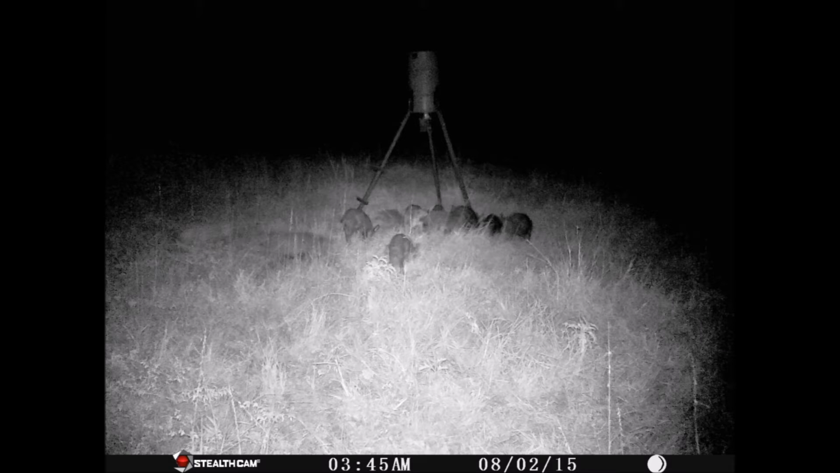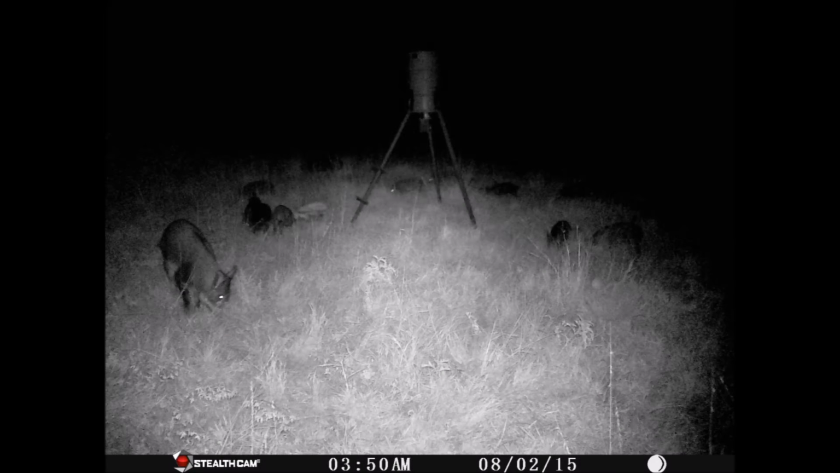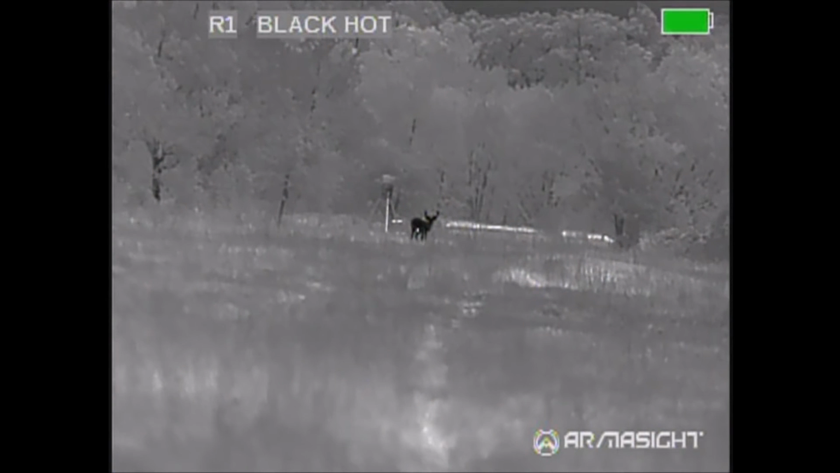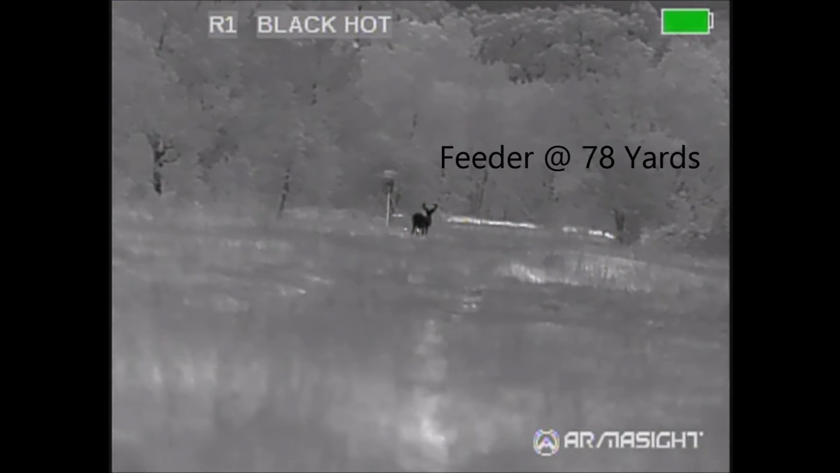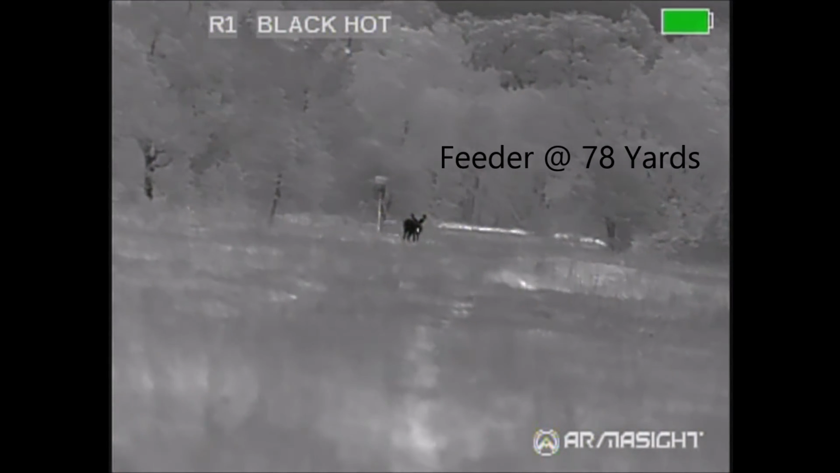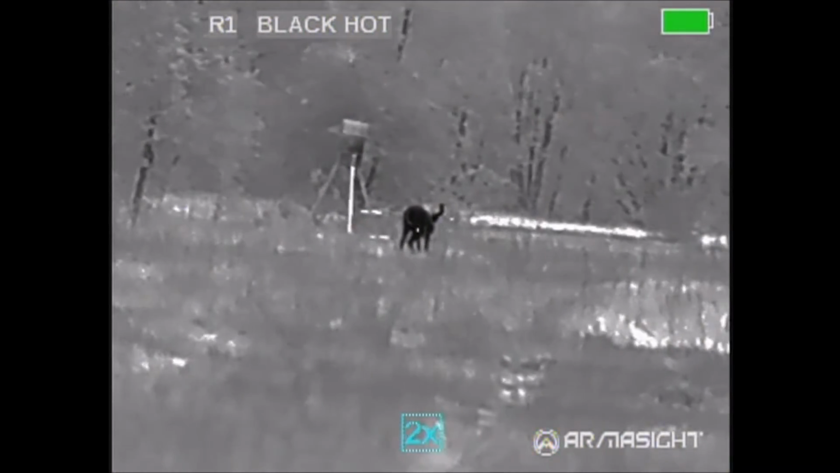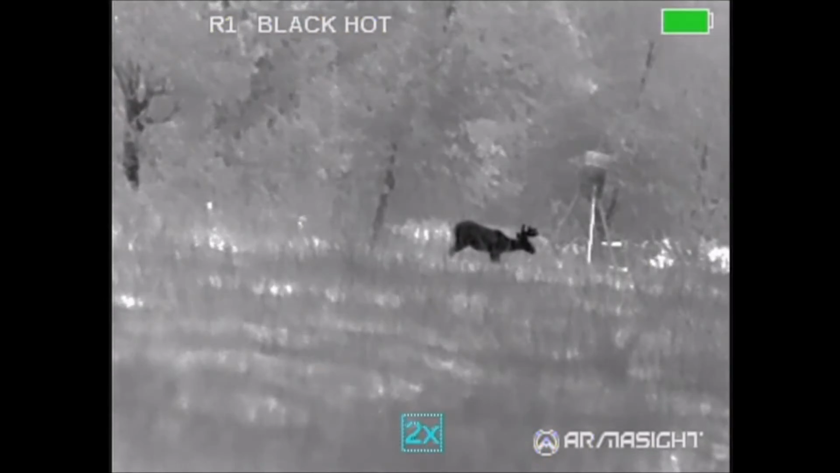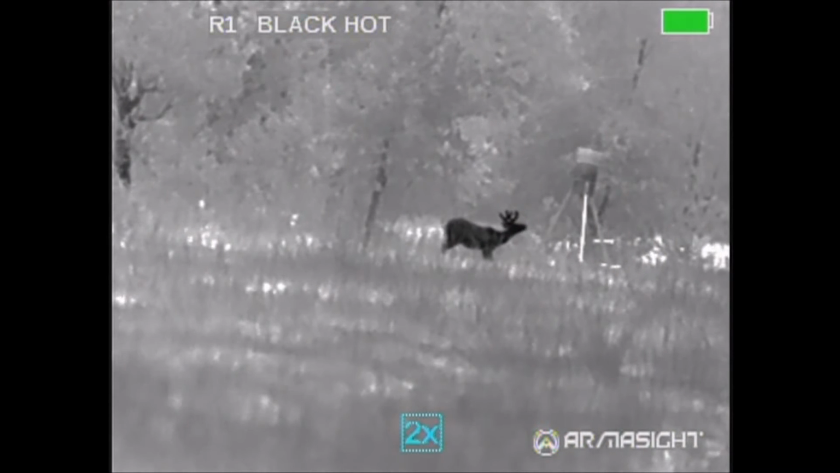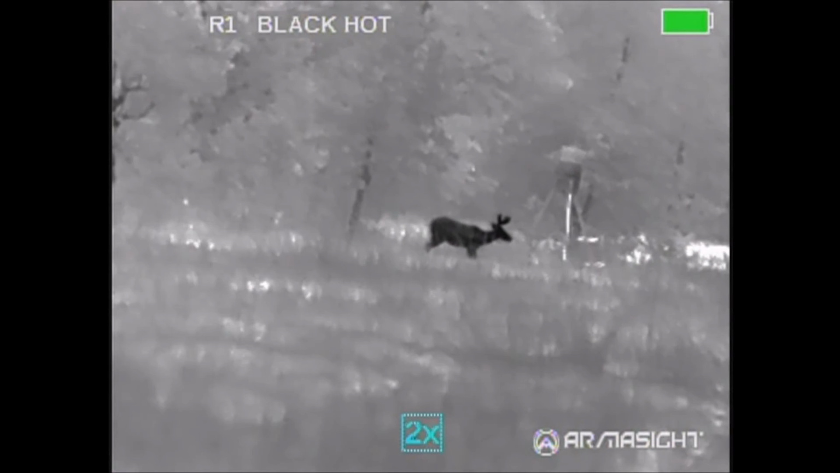Sure enough, we had hogs most of the week, early in the morning, but it looks like the same sounder we've been after that is mostly just the remaining piglets and only a few adult individuals. So we set up and decided to wait, and about 2.5 hours later, this nice buck came out and started feeding. He milled around for about 45 minutes or so, gave me a chance to test out my Armasight Zeus 2 640 thermal scope, put it through its paces some, and here the buck is just taking his time, munching down on the corn.